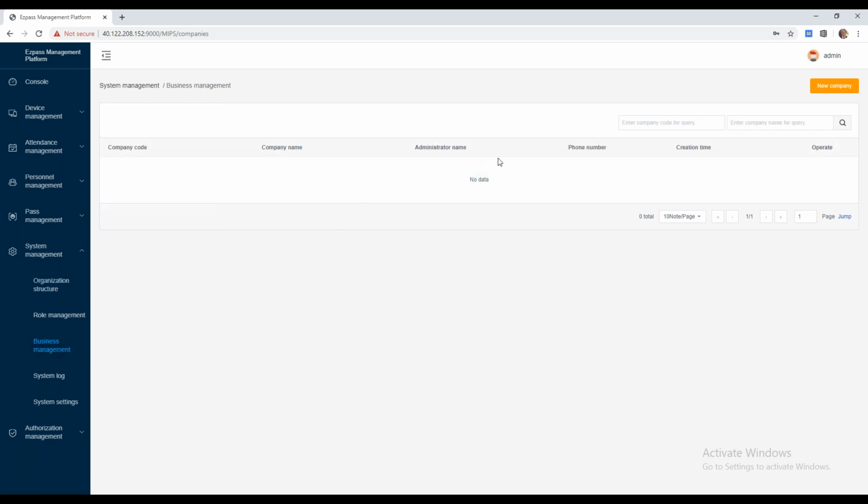Business management is another really useful tool I want to go over, allowing you to create new companies within the software. So if you are maybe a real estate organization and you have multiple organizations who operate independently inside of your facility, you can provide them certain rights and permission level access into the software here as well, allowing them to take control of specific devices, allowing entry and exit of their shop as well.